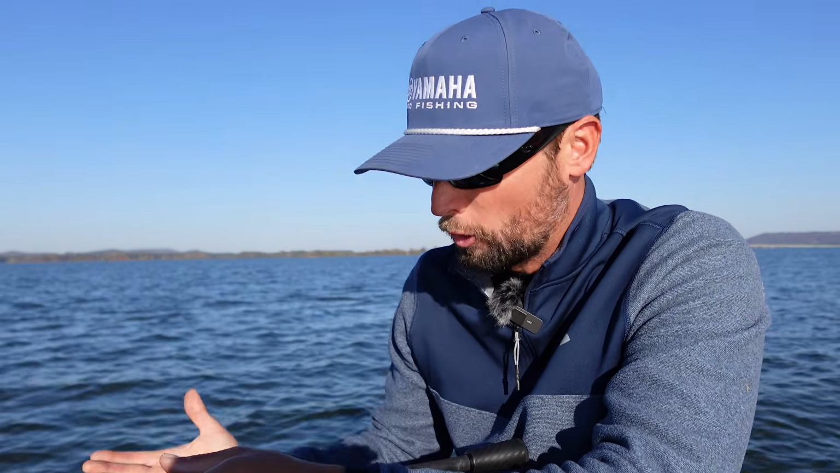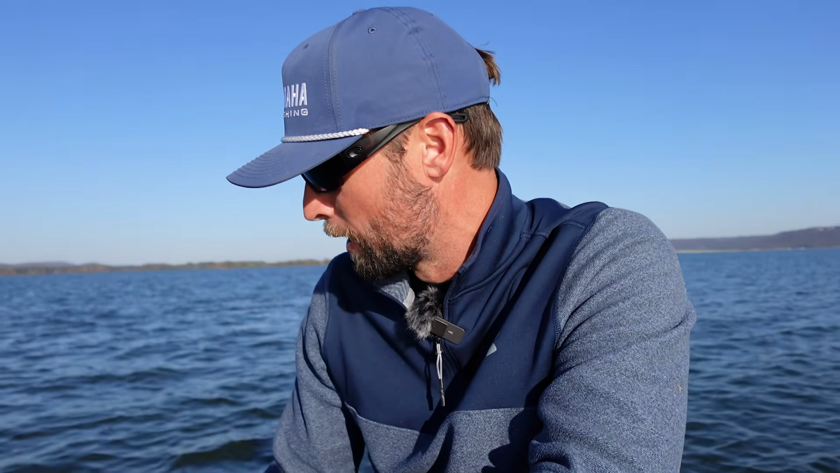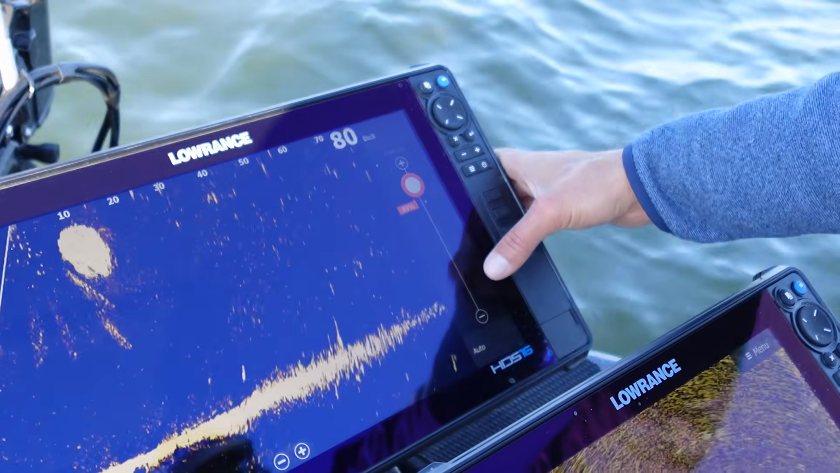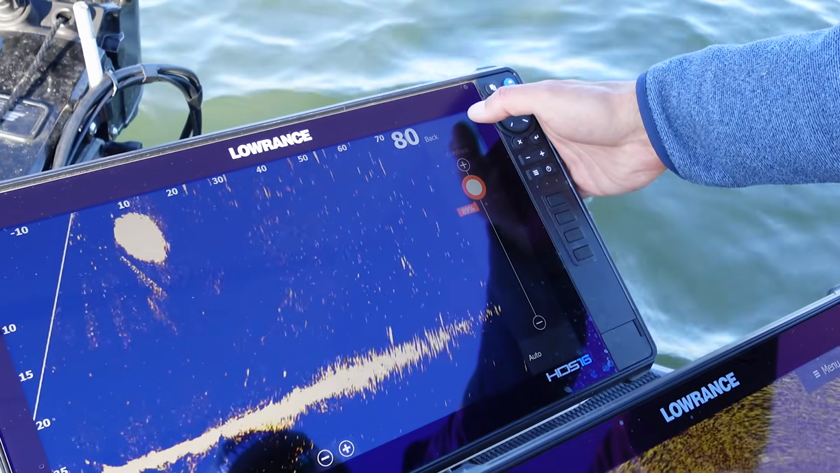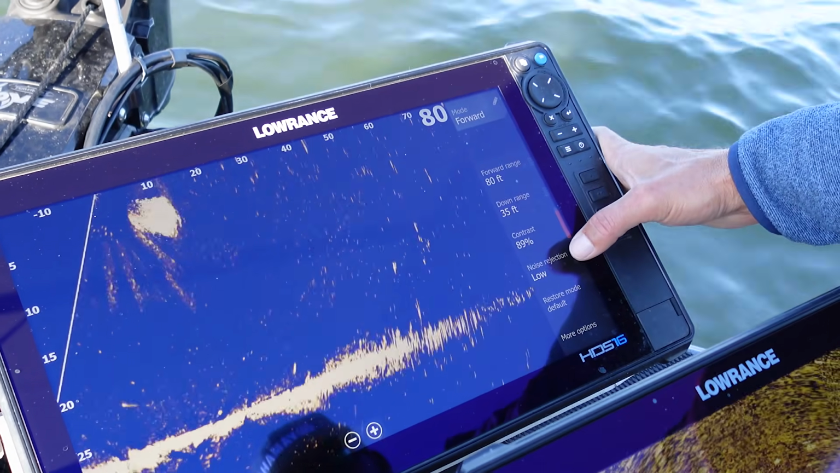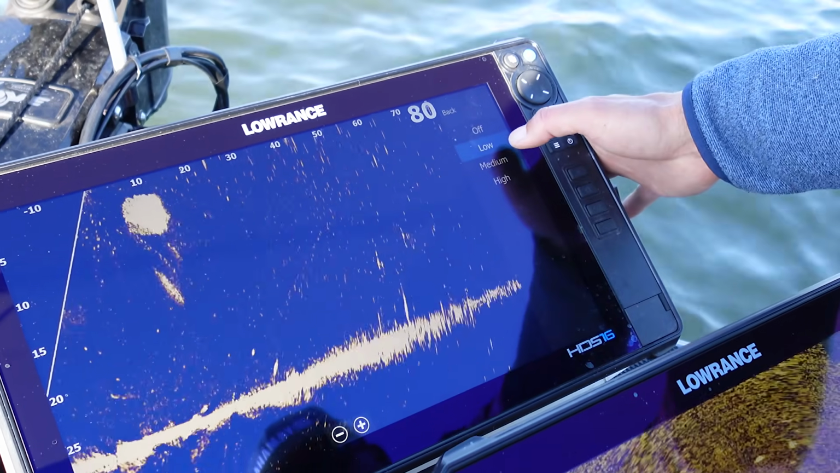Keeping the bottom of the lake not all the way towards the bottom of the screen, but about 3/4 of the way up, or 1/4 of the way up, whatever, 3/4 of the way down. And then here's my actual settings. Contrast, this is a big one. I turn auto off. Right now I've got it set at 89%. Noise rejection, I have it at low.